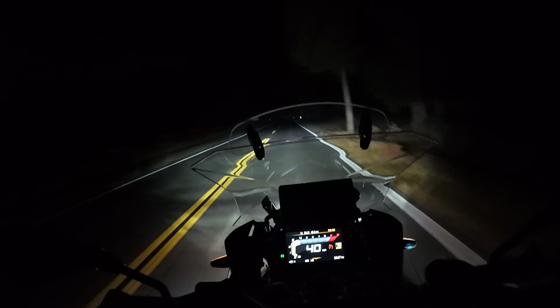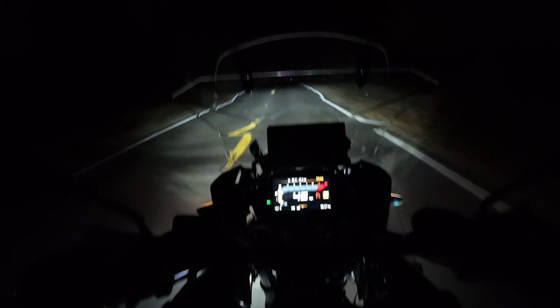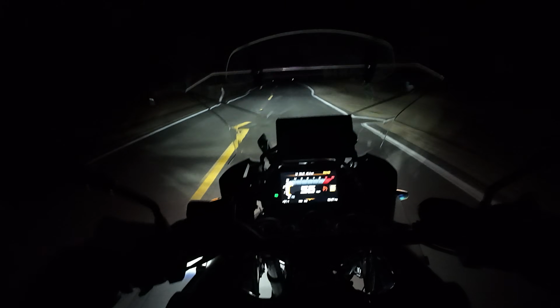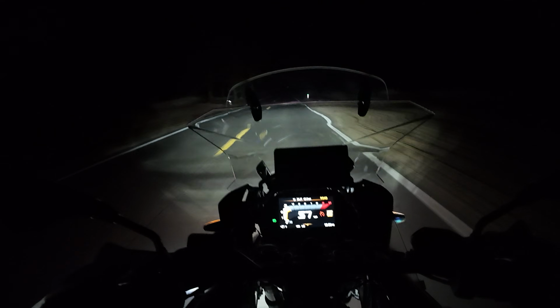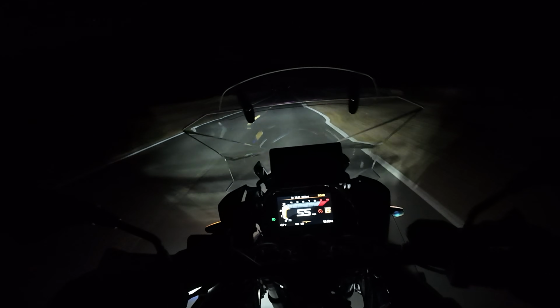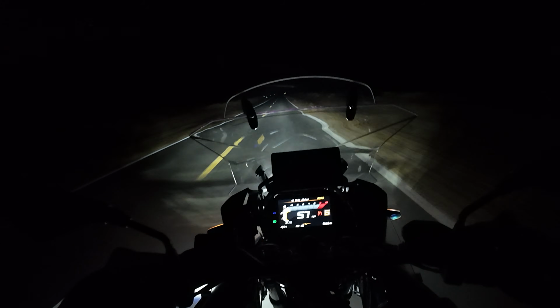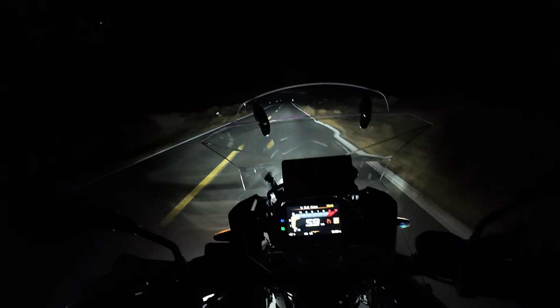Okay, getting onto a straight highway here, more of a main highway, pulling up to the speed limit. So here's the factory light. Let me turn off the Moto lights all the way by holding down the turn signal button. Now there's the factory high beam. It's okay, but it's not great. Now let me turn on the Moto lights.